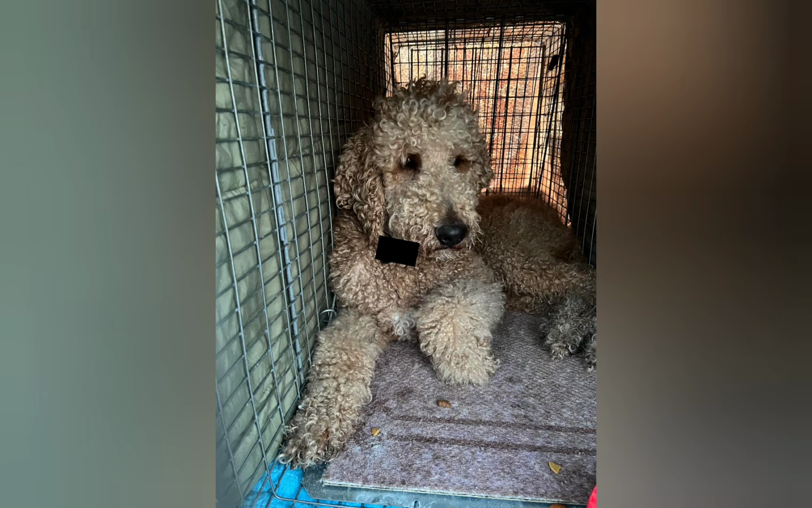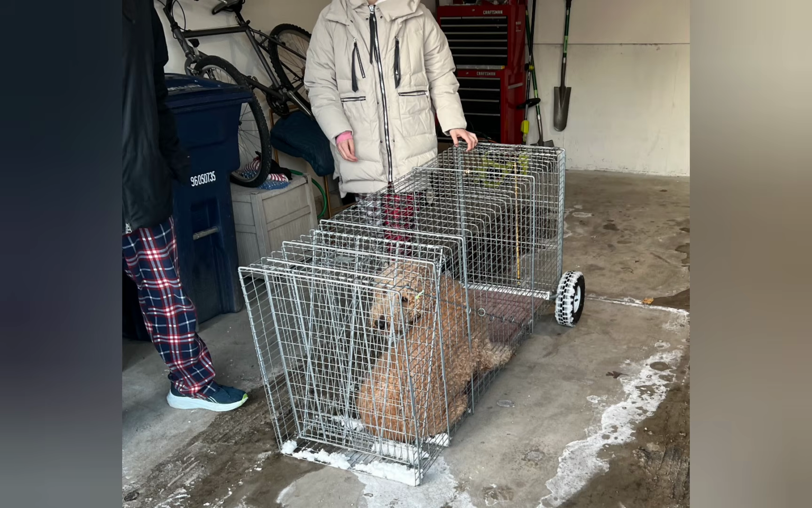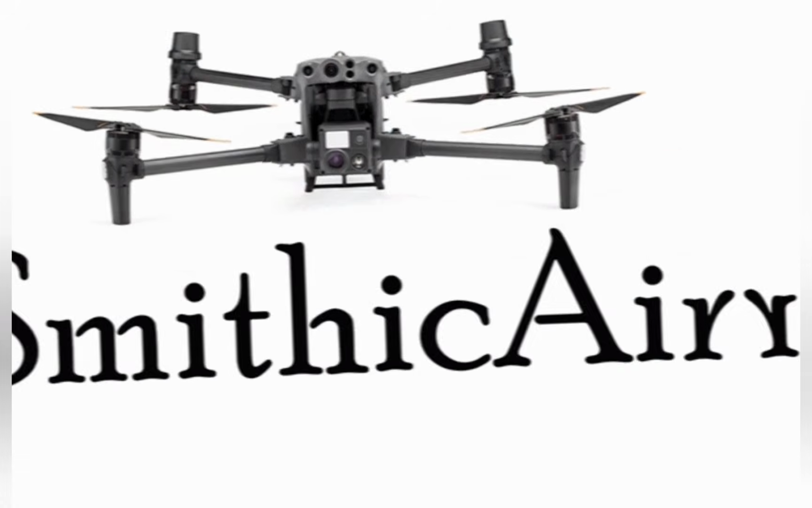The dog search volunteers, there were 2 of them that helped this time, and then the Kane County sheriff was awesome as well. Here's my flight path. As you can tell, the dog was just going back and forth in the area. And here's the dog back at their house and hanging out.